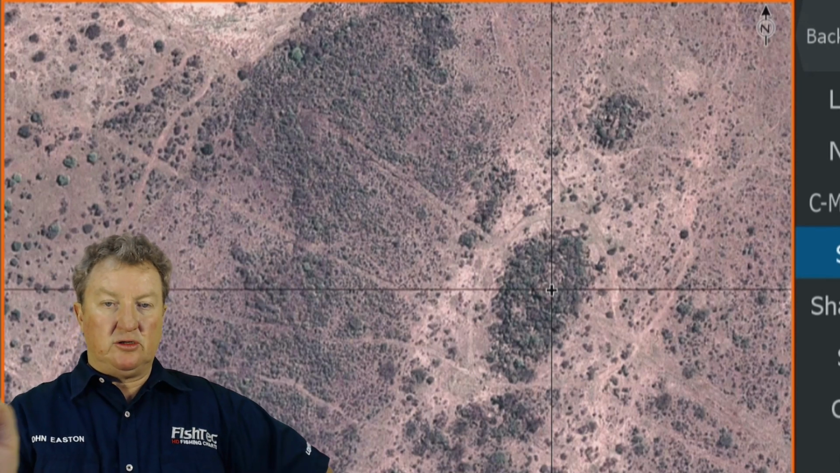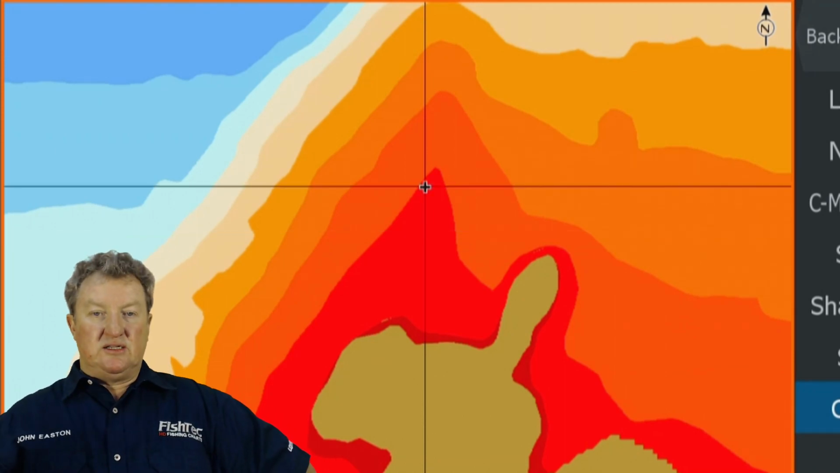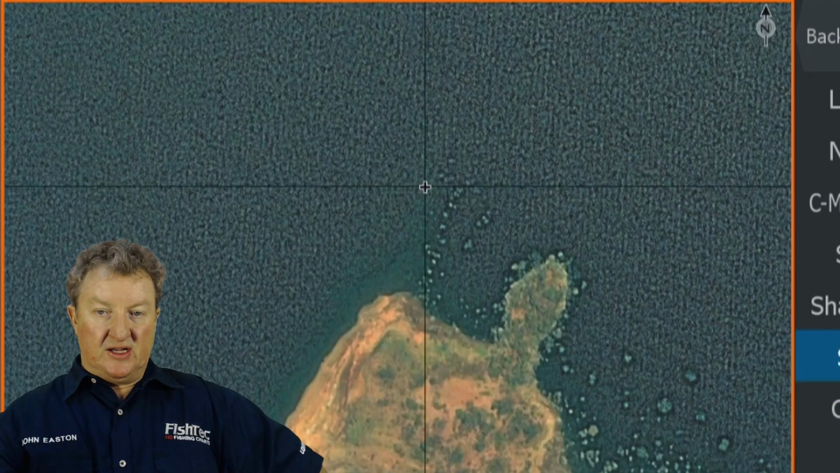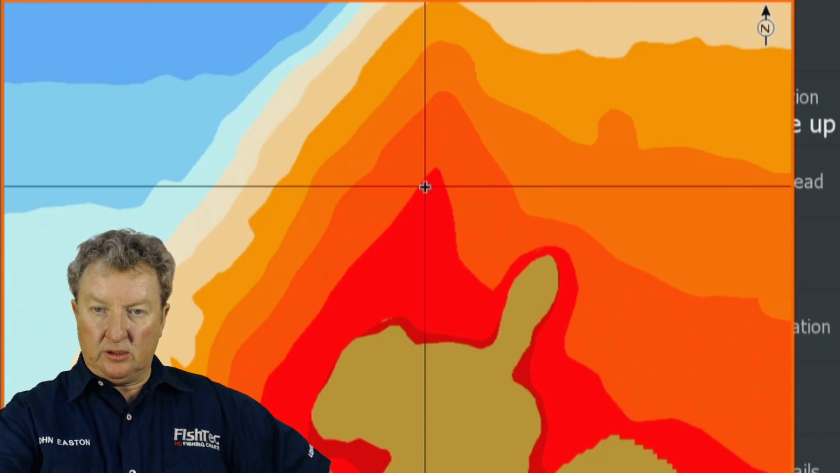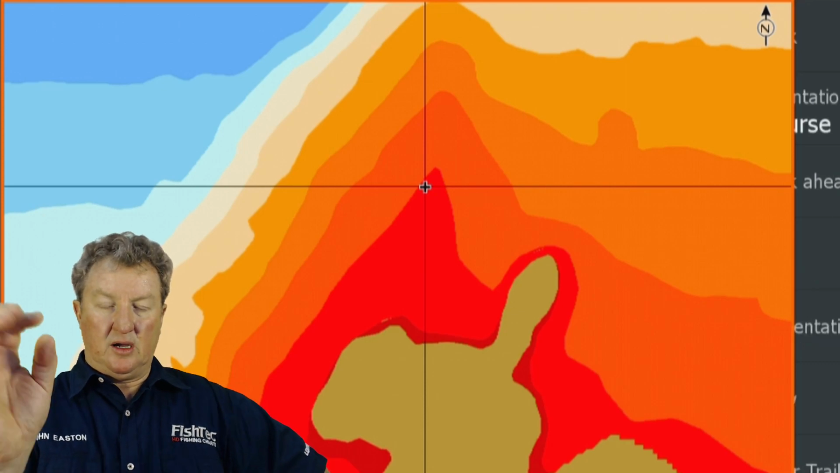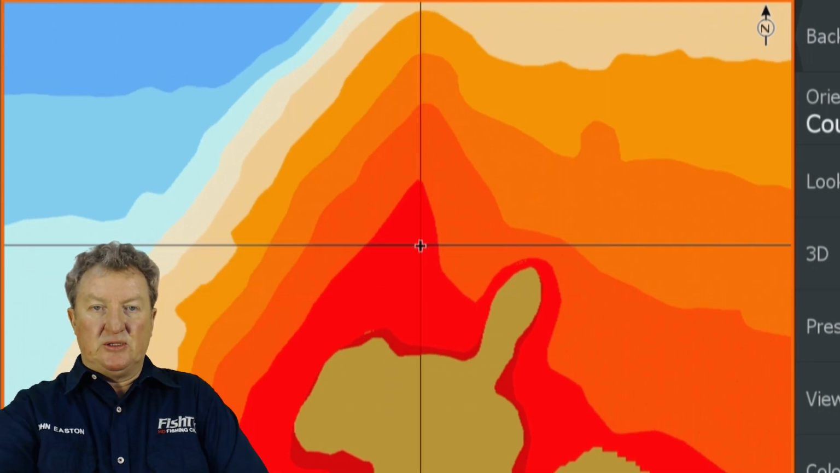But if we go back to the contours, we've missed this. This is the point. So now you say, okay, we've identified this now. We couldn't identify it from the satellite, so we do need the contours. Okay, I wonder if I can turn on imagery here. No, I can't. I was hoping I could, but anyway. Okay, now we need more information. How deep is this section here?